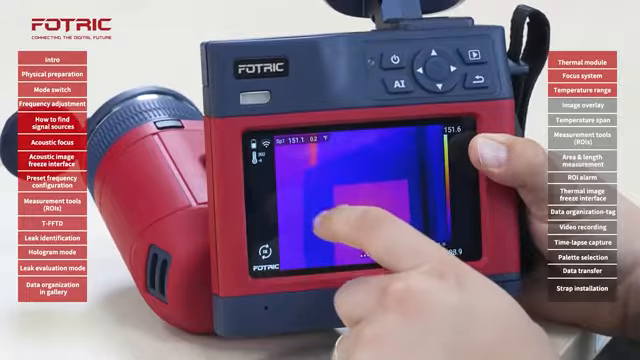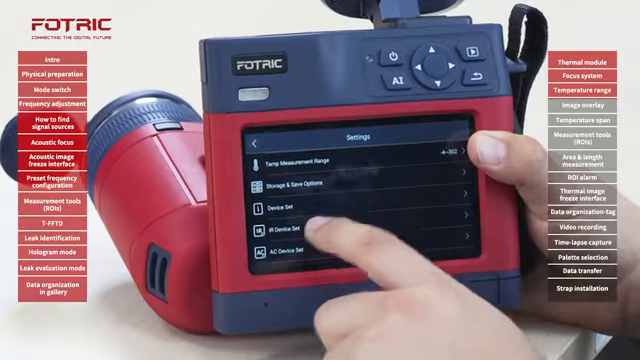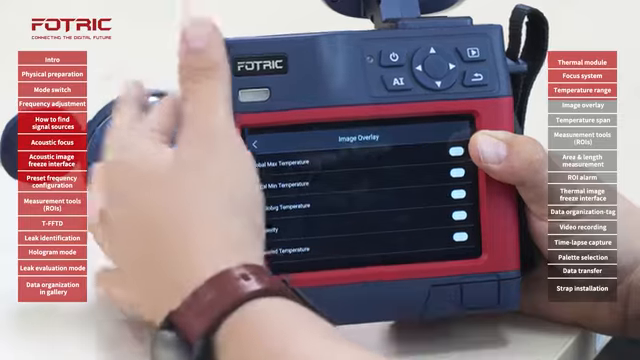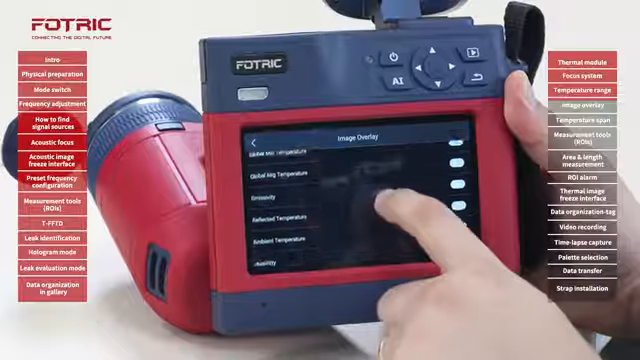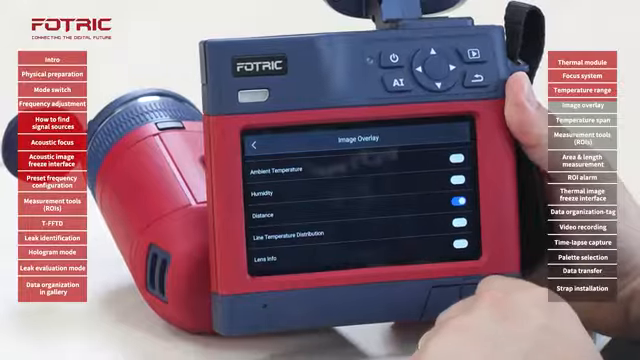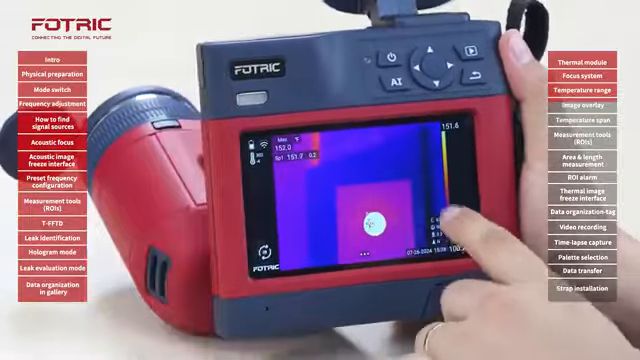If I also want the maximum temperature in the entire scene, I can go to the menu, settings, look for the IR device set, and then look for the image overlay. In the image overlay, I can show a number of things on my screen. Let's say the global maximum temperature, the emissivity of the entire screen, and additional factors like distance and humidity. I will go back, and now those values will appear in the bottom part of the screen.